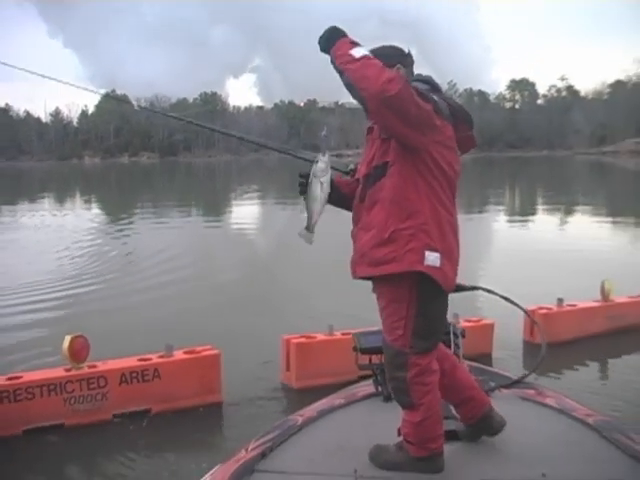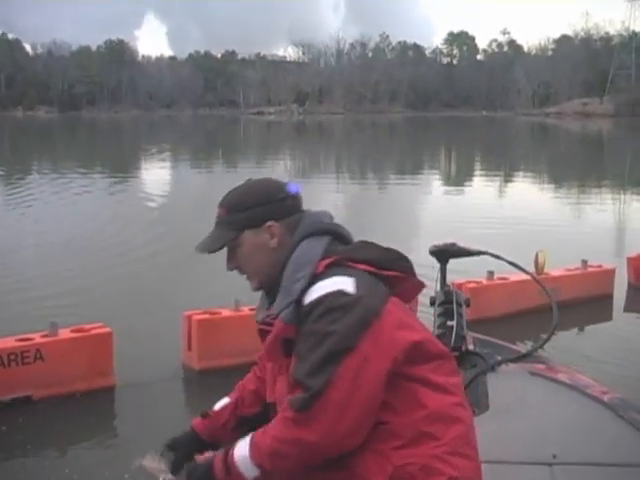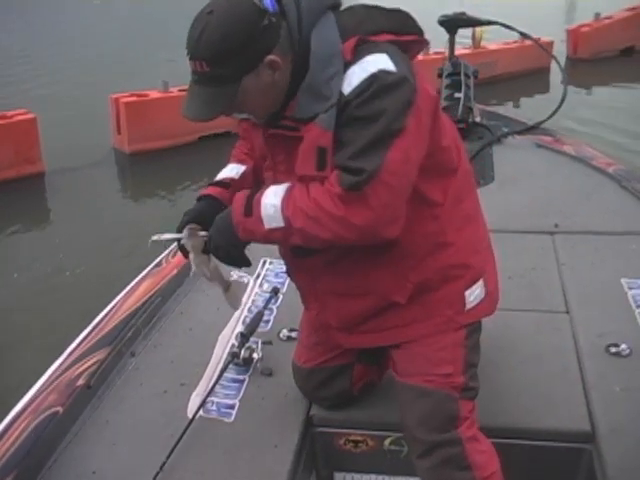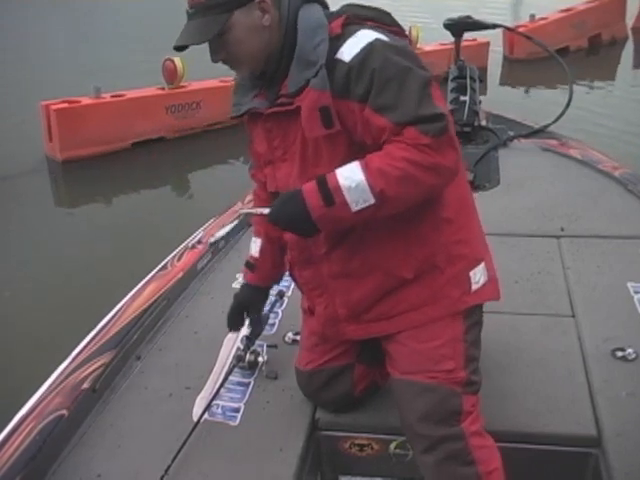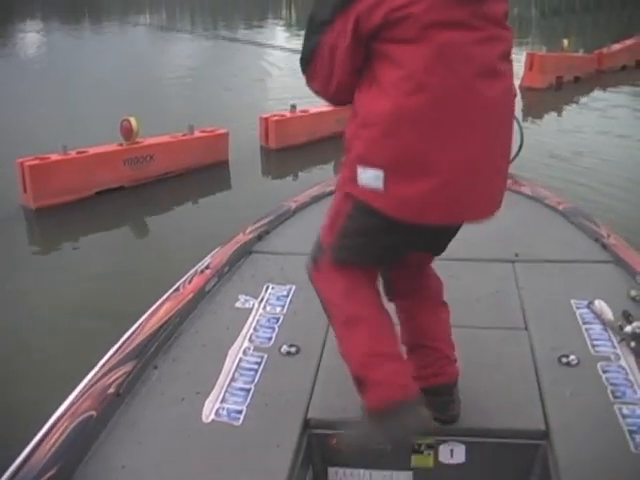I say it's a little bitty guy, but it's actually the biggest one caught so far. Still small, but he ate it. He ate it. Cool. Sweet. I'll take it.